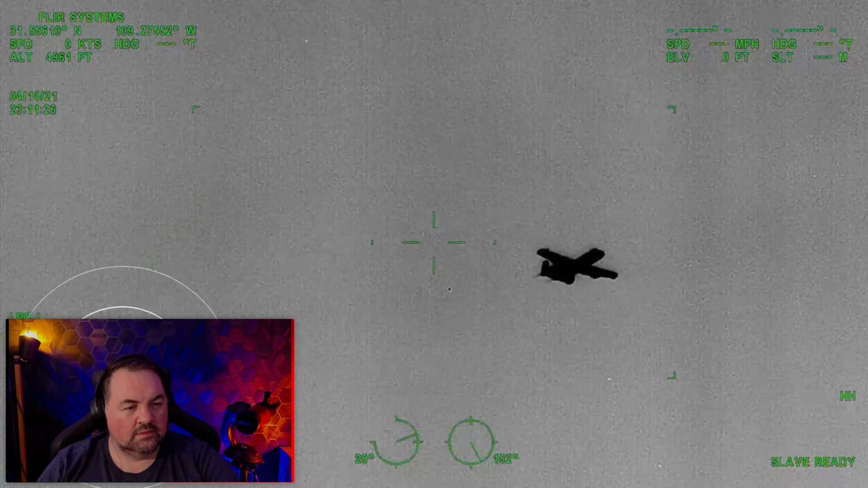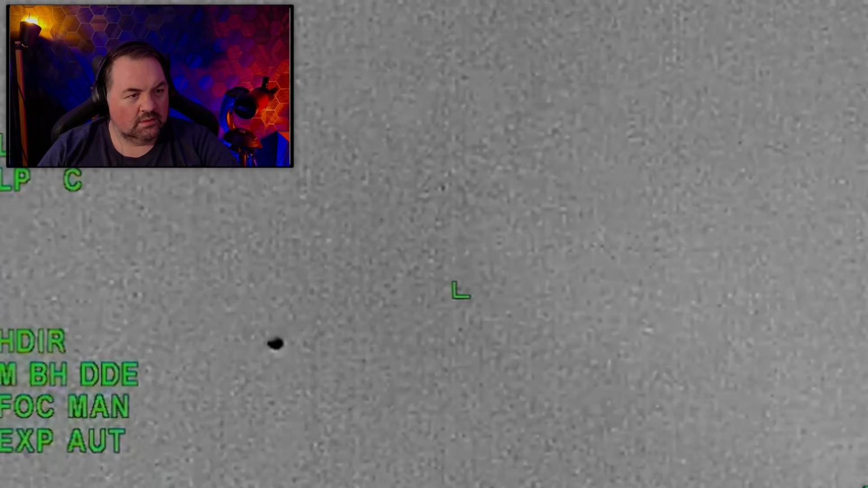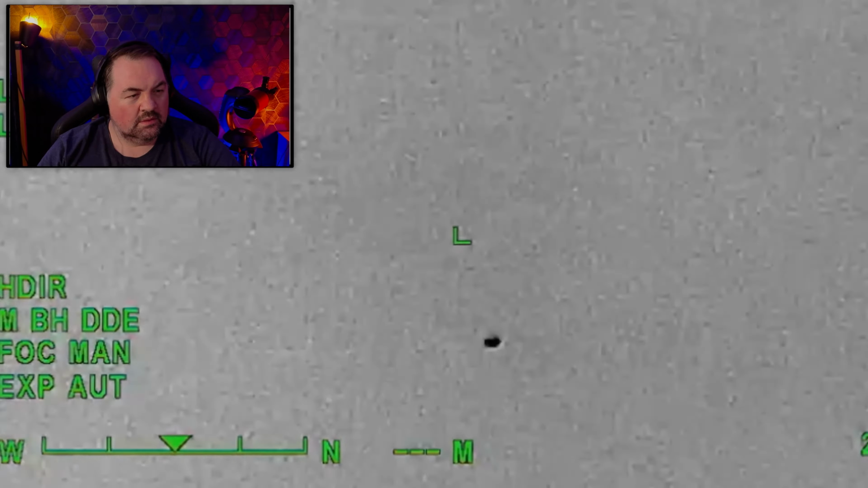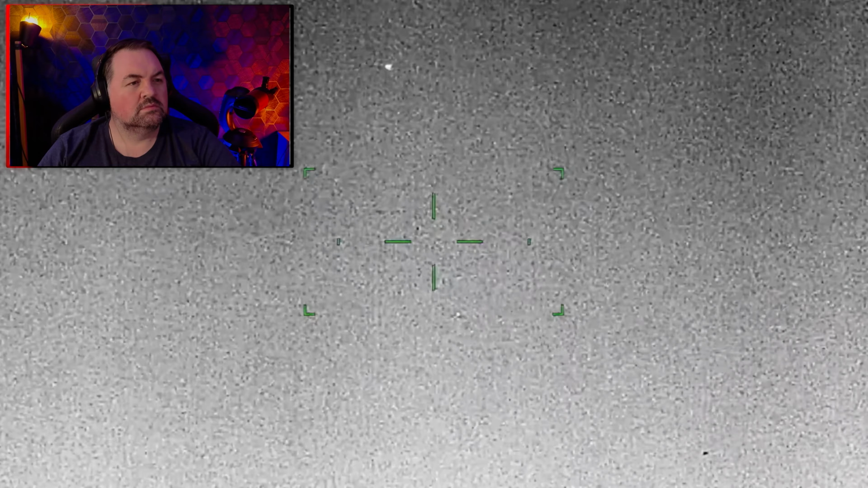A spherical object appears to be chasing the fighter jet. Like the A-10, the object's heat signature is also black hot. But when the agent changes to a different setting, the UAP shows up like a bright orb trailing the A-10. At times, the light is traveling so fast, the FLIR operator has problems following it and keeping it in frame. This video remained secret until it was sent to... Yeah, it seems to be a spherical object, like the boogie sphere.